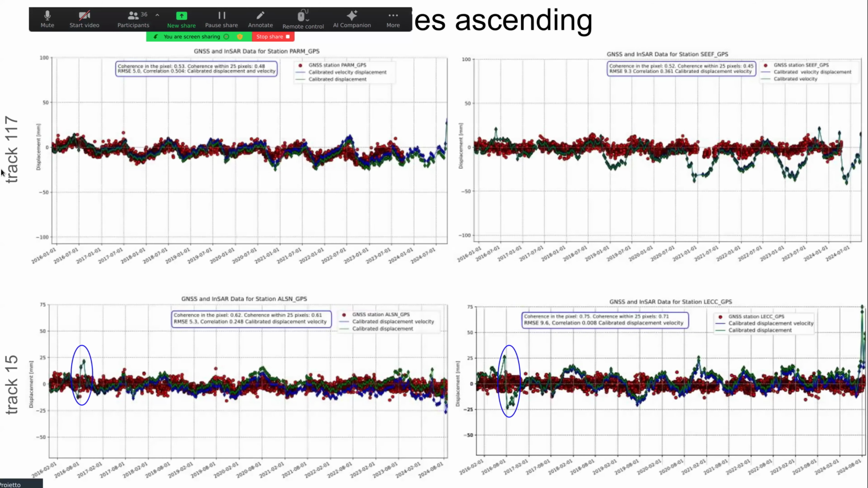Here the first 2 plots are for this track. This is a solution for the ascending tracks. This is the first track. Here is the second track. And here the first column is the best solution, and the second column is the worst solution. And here I show 2 solutions. One is calibrated with both velocity and displacement GNSS, and this is the blue one, while the green one is calibrated only with the displacement.